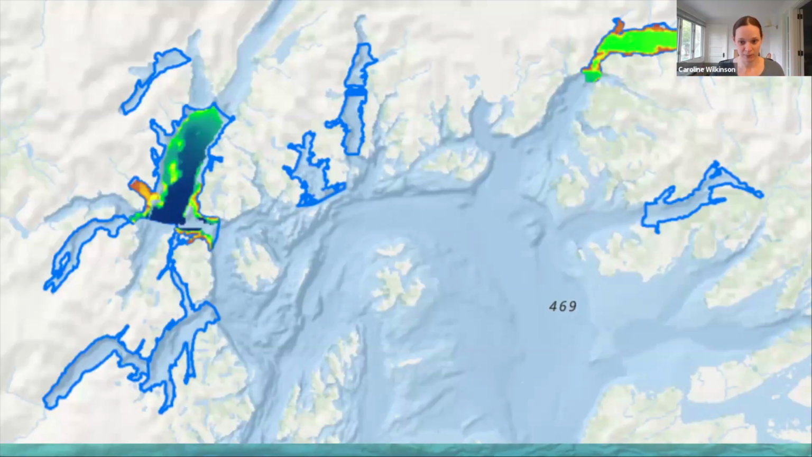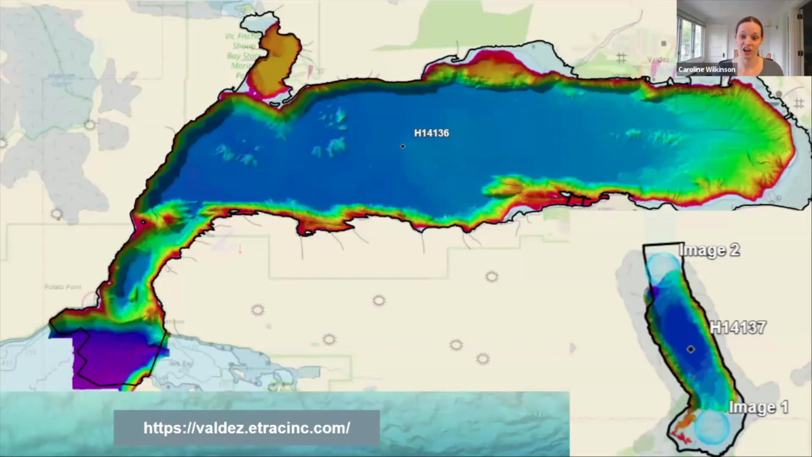That was a very interesting project that was done via a government contract through a contractor, eTrack, that we worked with. And here you can see kind of that beautiful rainbow mosaic of what the bathymetry in Valdez looks like. Those charts are being updated as we speak. And we were able to get a pretty complete survey, the most complete survey that had ever been done of Valdez Glacier Lake there.